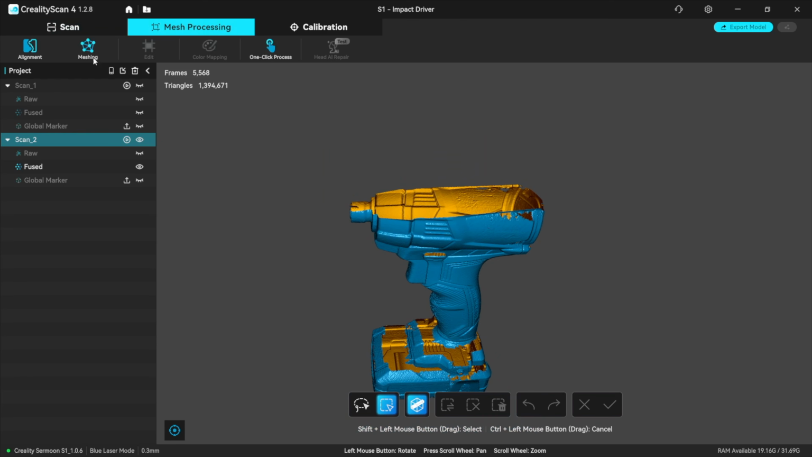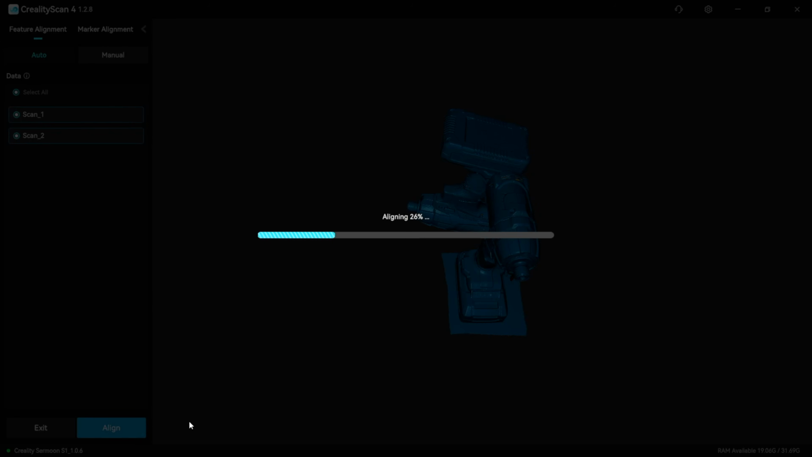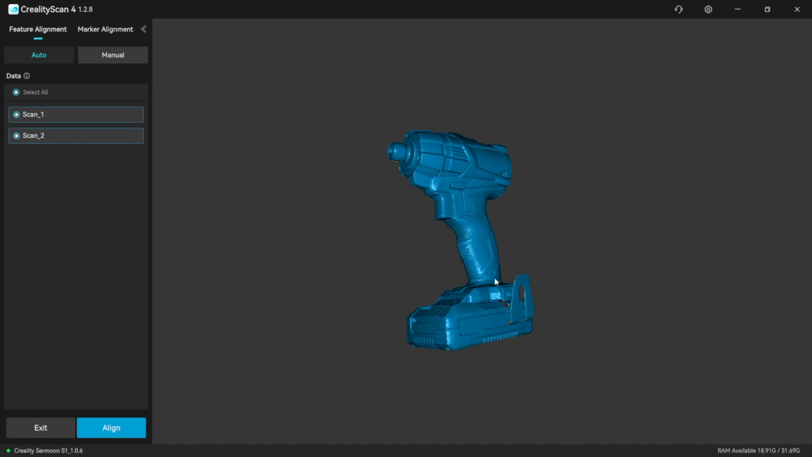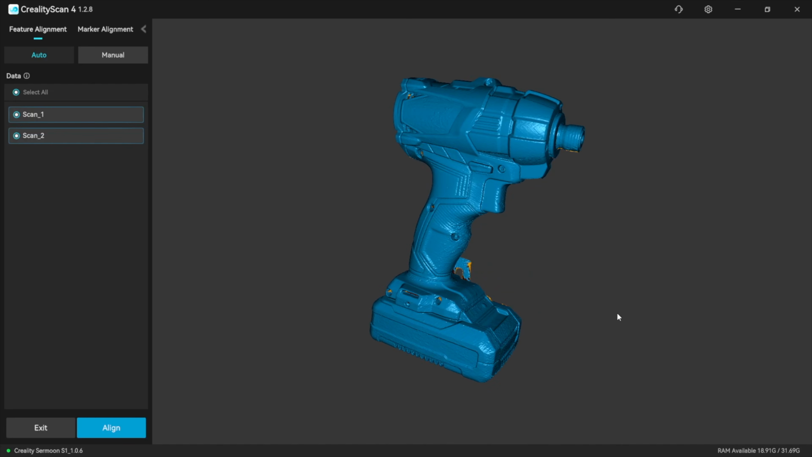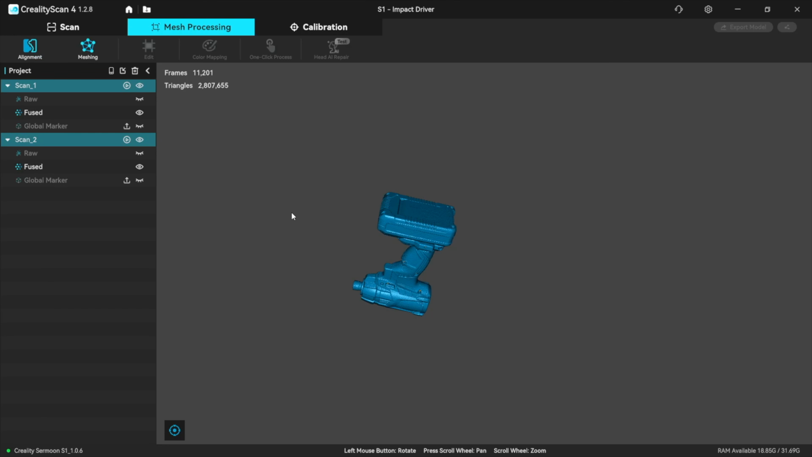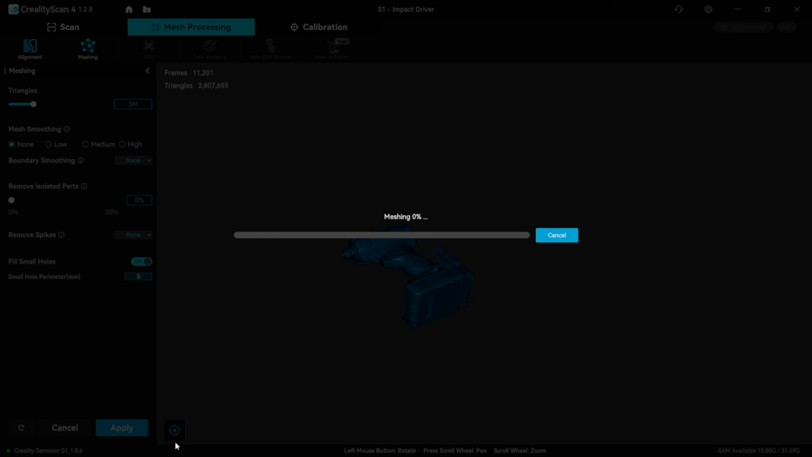So we'll go to mesh, alignment, align the two. Auto align, feature alignment. Align. Look at that. Perfect. Exit that. Let's mesh it. Let's send it up to 5 million triangles.